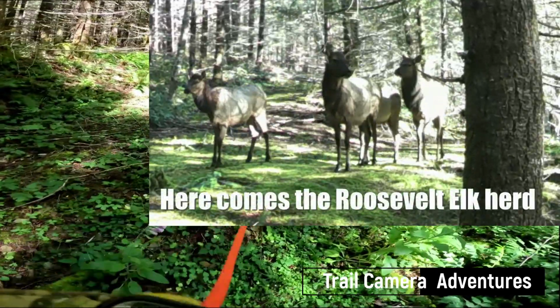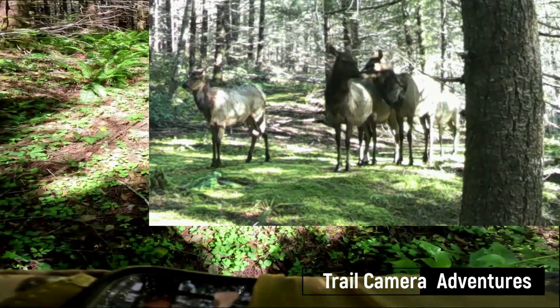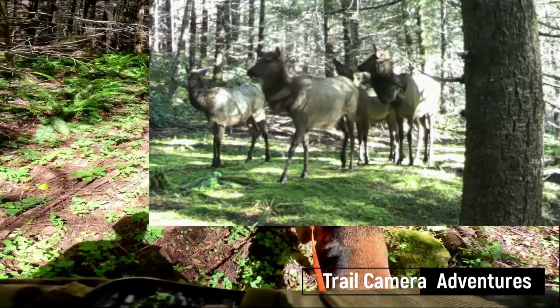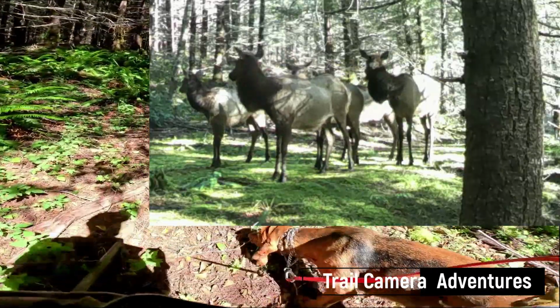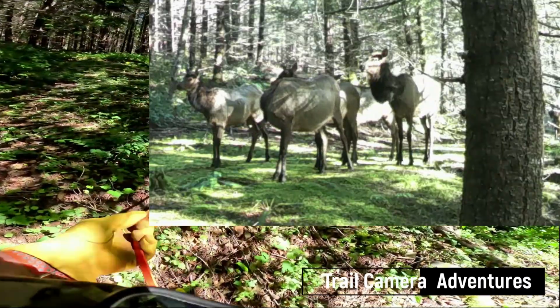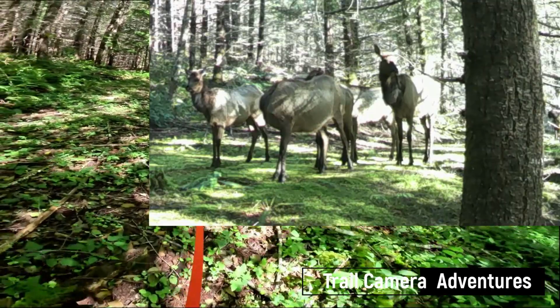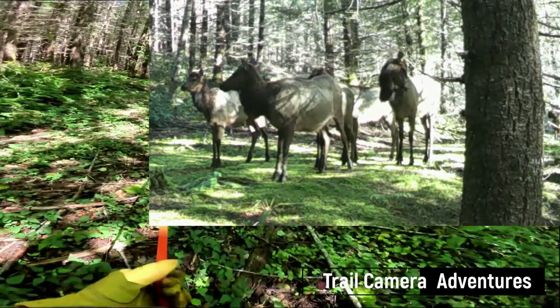And until she runs into a fresher track, it's going to be behavior like this. Just kind of gradual, just working it. Not much different than man tracking as well. Not much different at all.